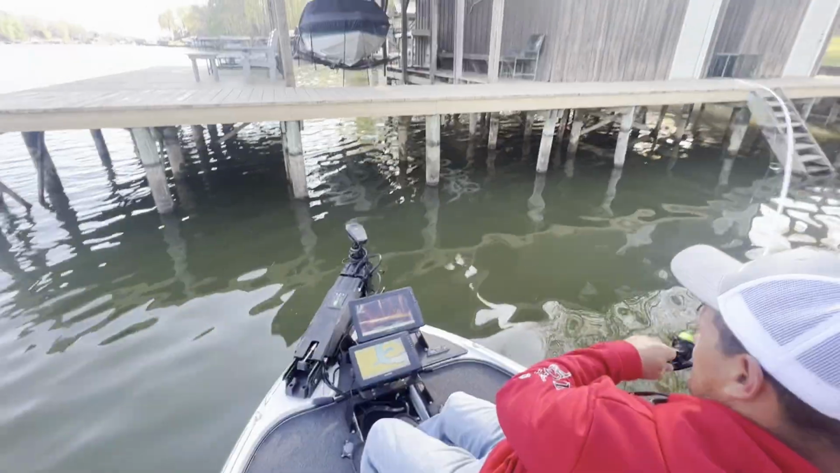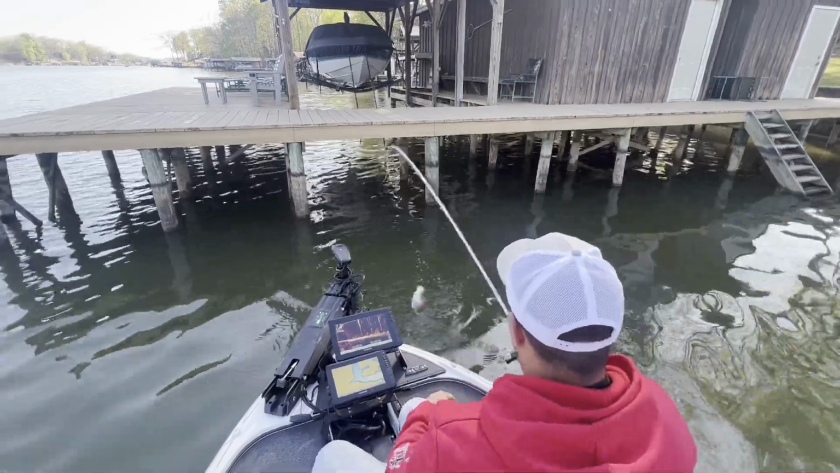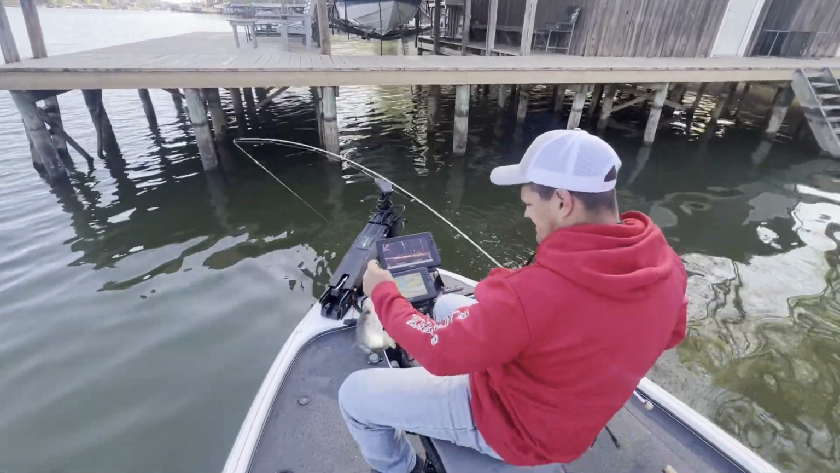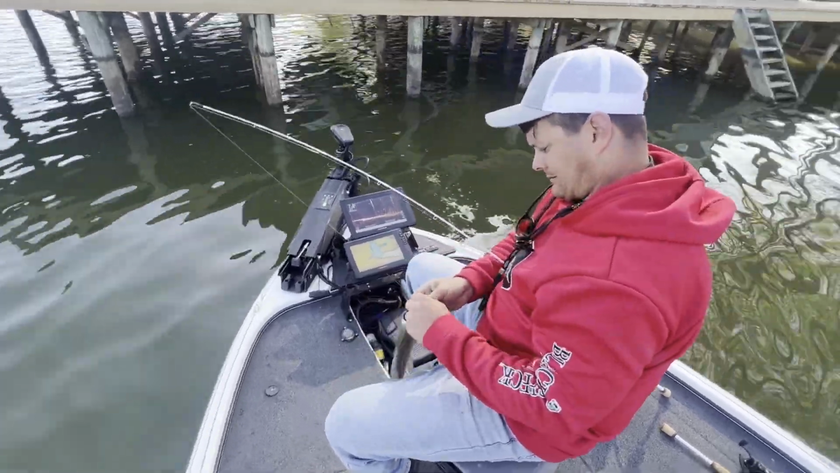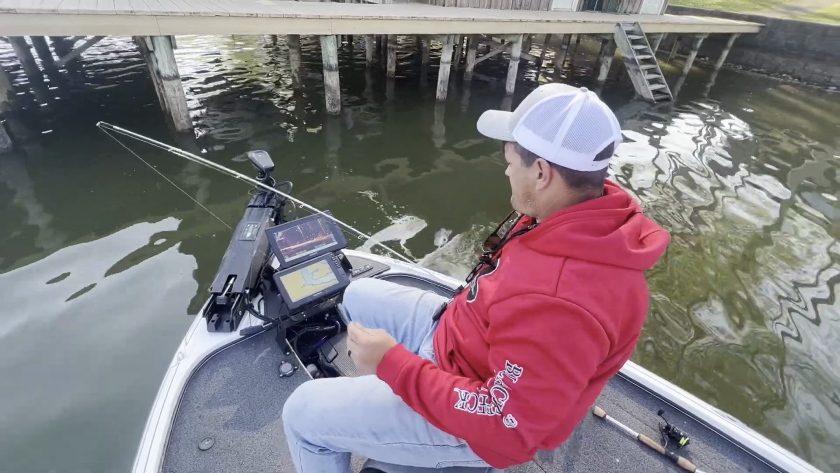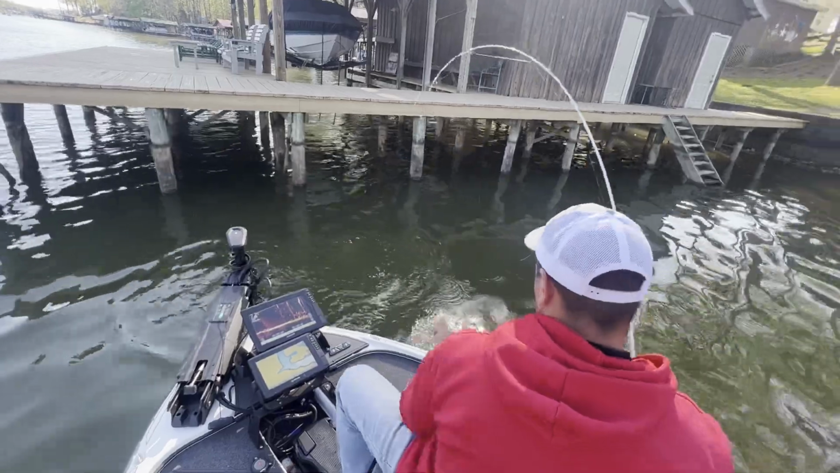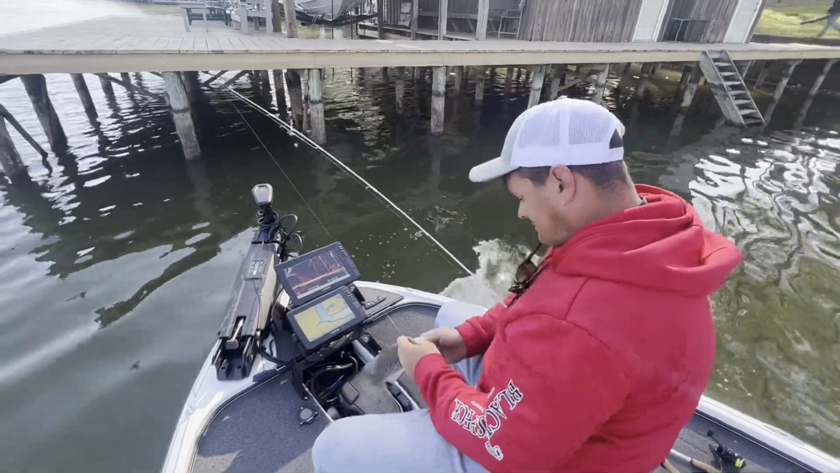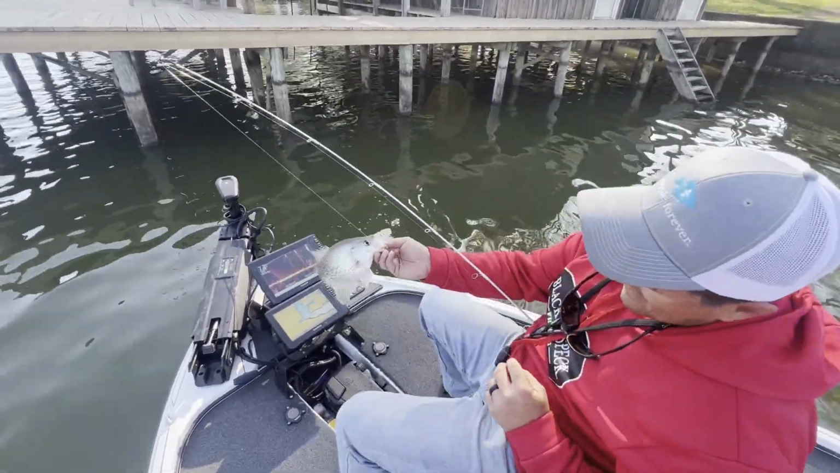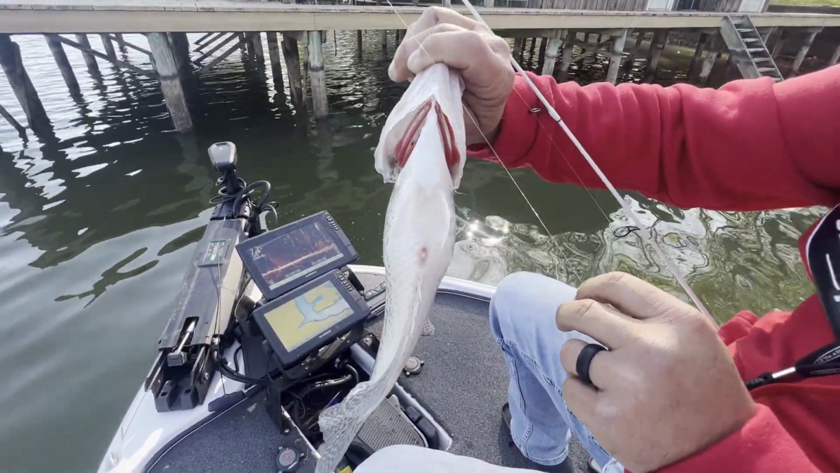Here they come. Got that one. There's a better fish. A little bit better fish. Come off that post and ate it. Fat. She's laying. She's actively laying.